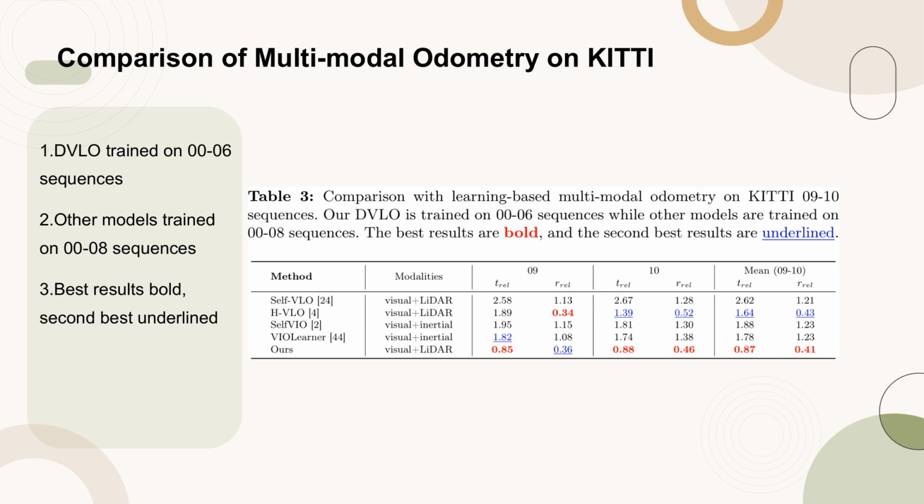Table 3 presents a comparison of learning-based multimodal odometry methods on KITTI 09-10 sequences. Our DVLO method, trained on sequences 00-06, is contrasted with other models trained on sequences 00-08. The table highlights the best and second best results through bold and underlined text, respectively. This comparison underscores the performance of DVLO in relation to other state-of-the-art methods, demonstrating its effectiveness even with a smaller training dataset.